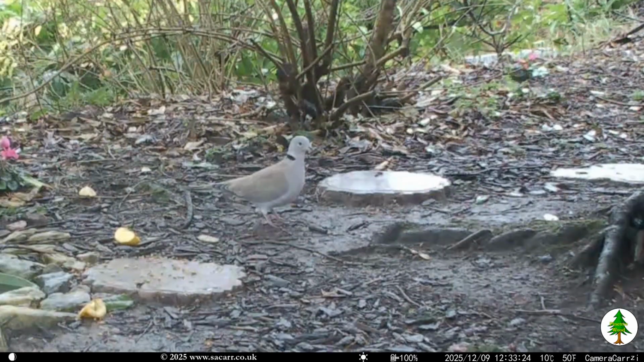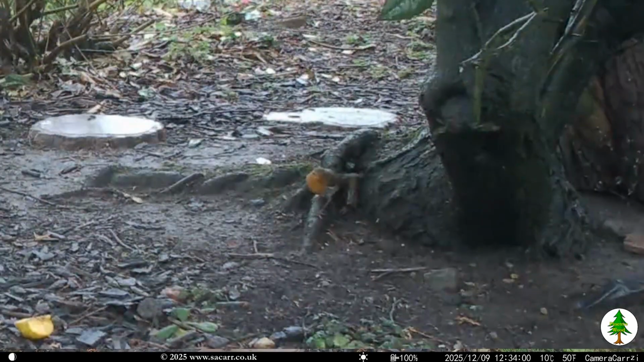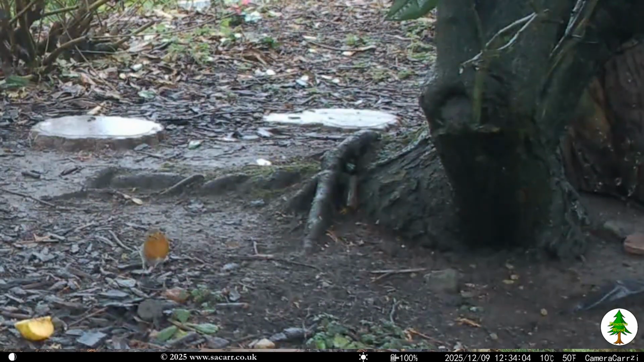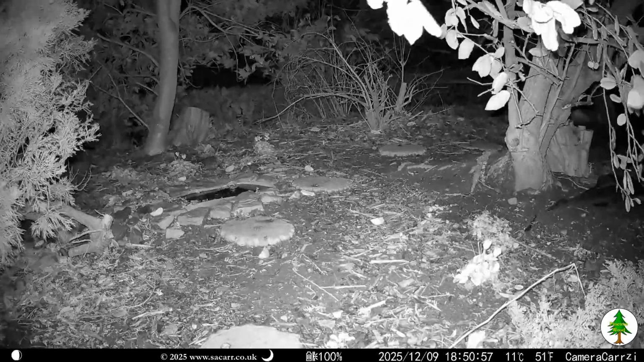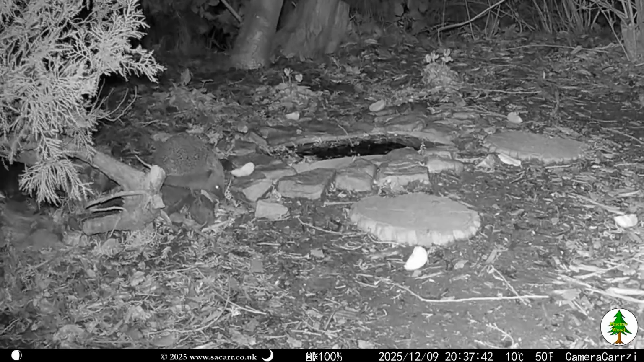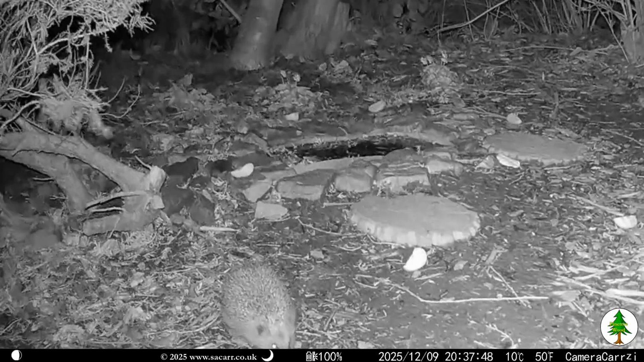The ring-necked dove was the first capture at 12:30, and that was followed shortly after by a robin. They were the only lunchtime captures, and the wind was picking up. Just before 7 p.m., there were storm-force winds battering the wood, with the motion of the tree and passing leaves triggering the camera. At 8:37, despite the gale, Cherry the hedgehog was back in the wood searching for food. Cherry was the only overnight visitor.